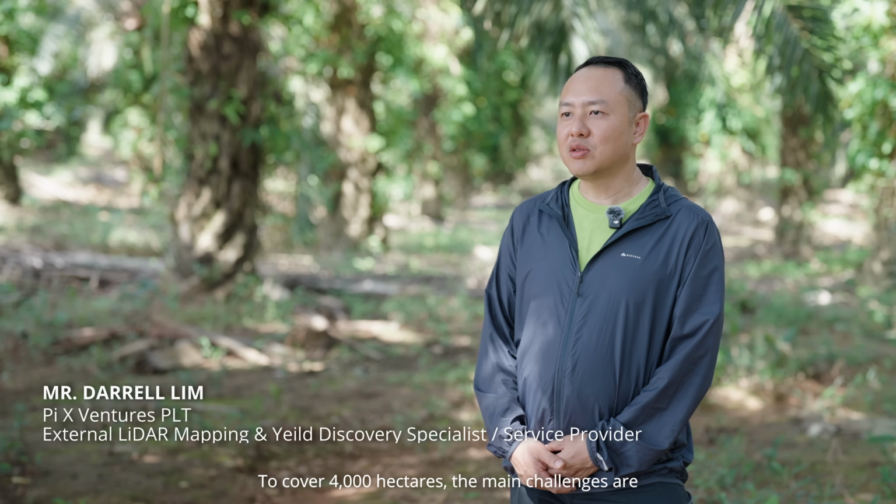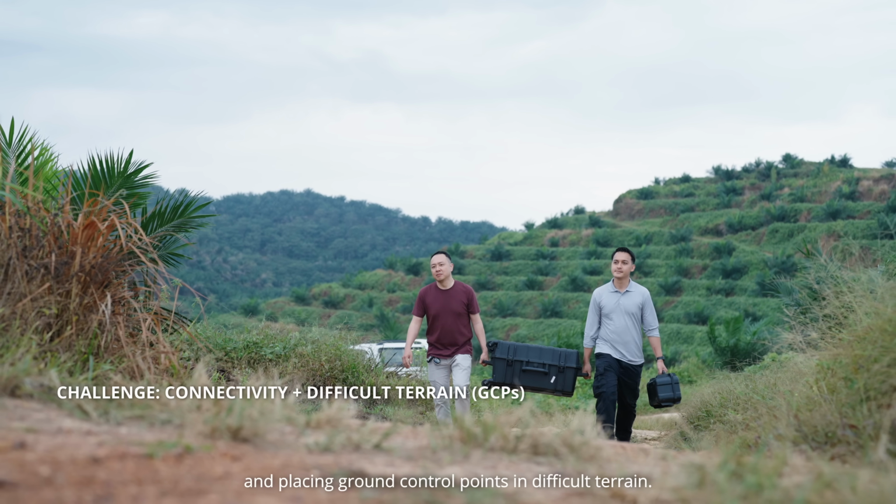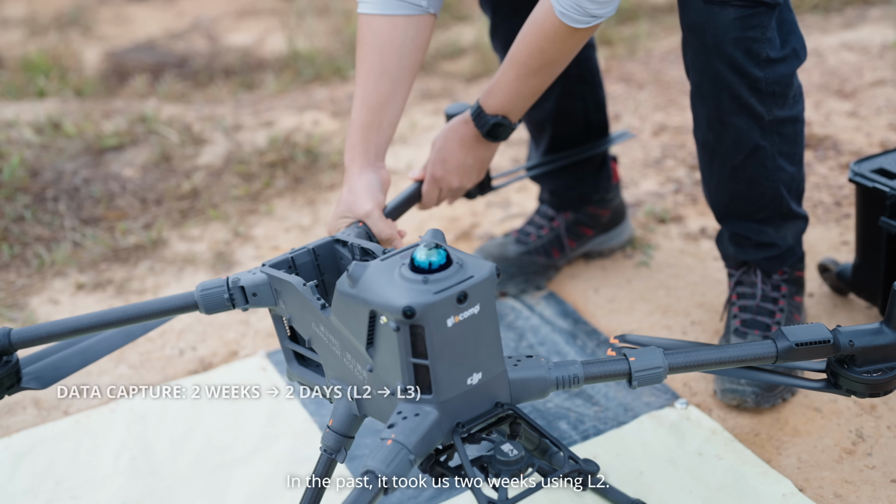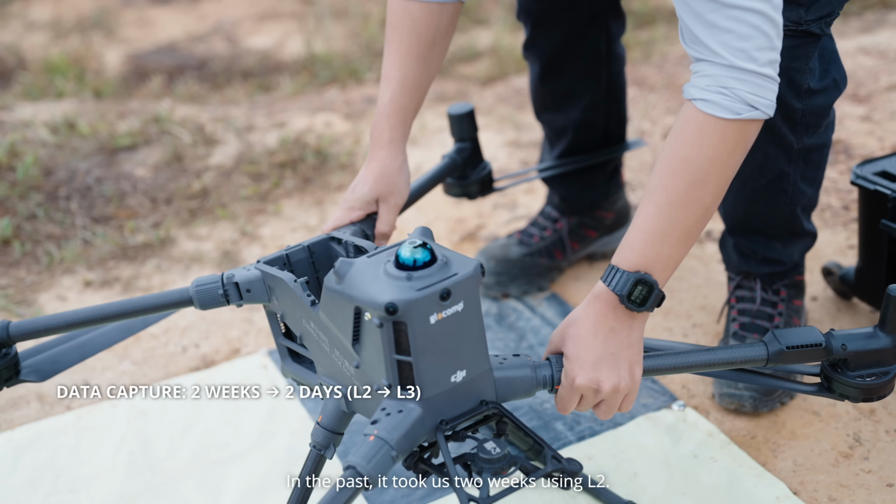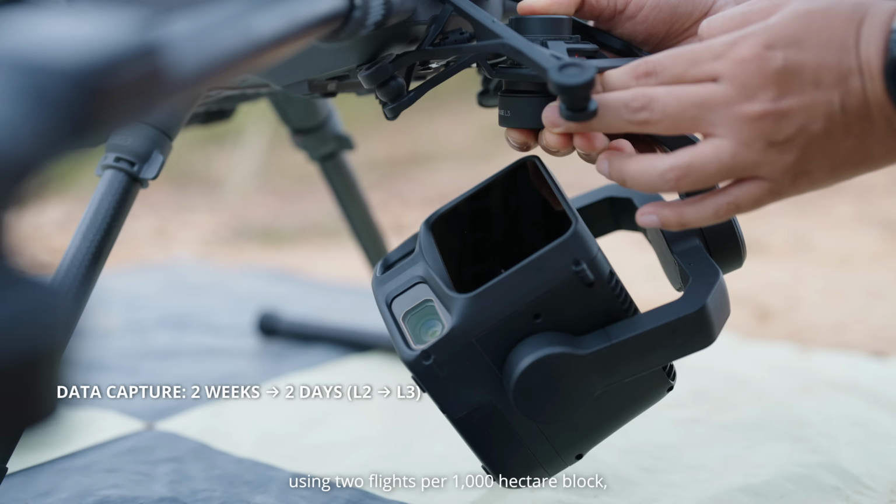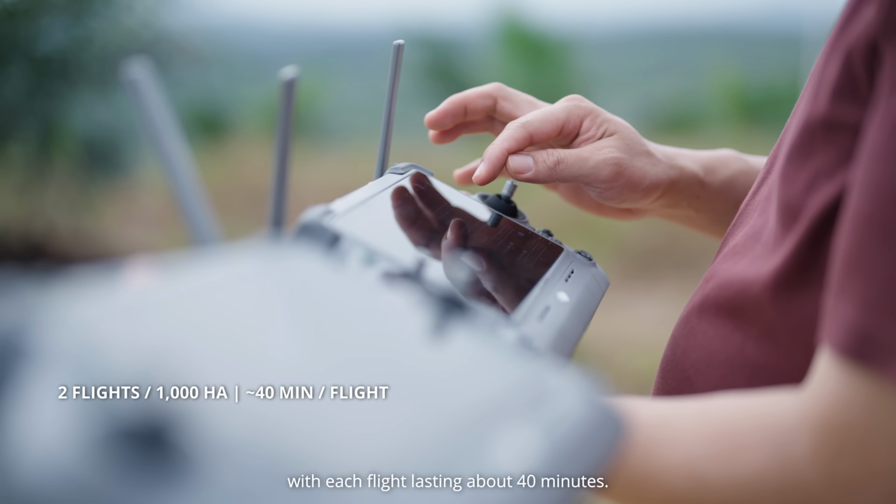To cover 4,000 hectares, the main challenges are maintaining stable connectivity and placing ground control points in difficult terrain. In the past, it took us 2 weeks using L2. Now, it only takes about 2 days, using 2 flights per 1,000 hectare block, with each flight lasting about 40 minutes.